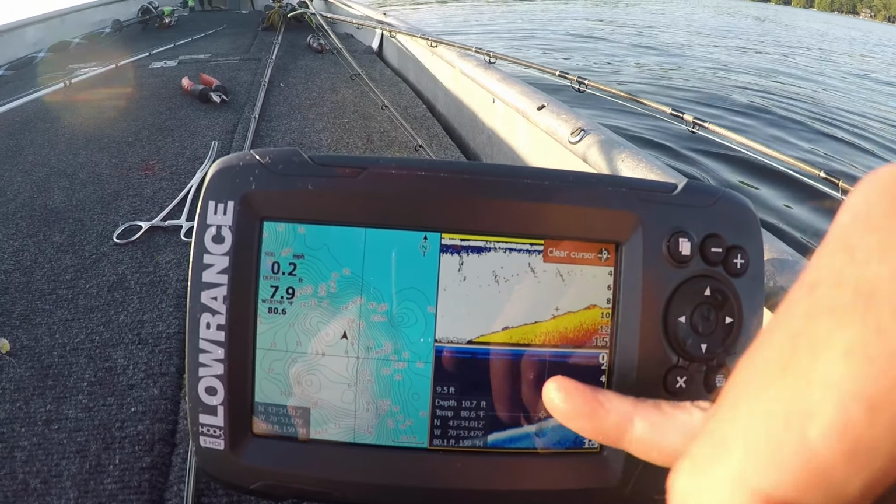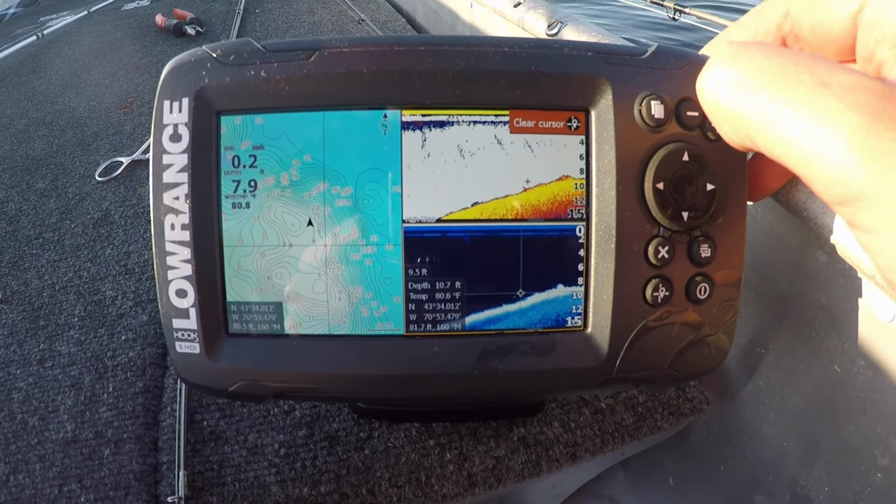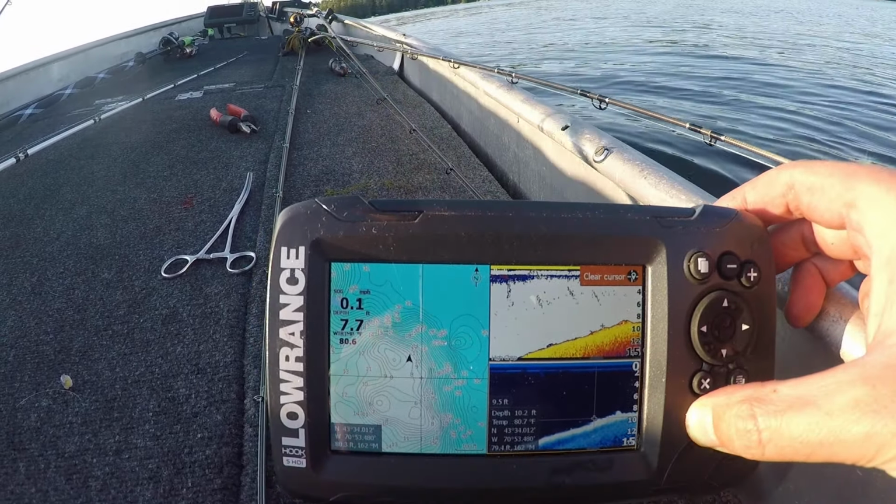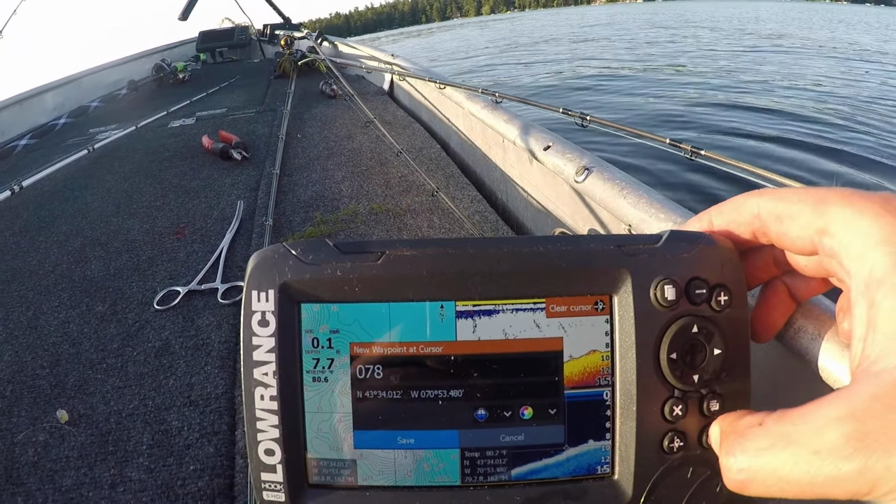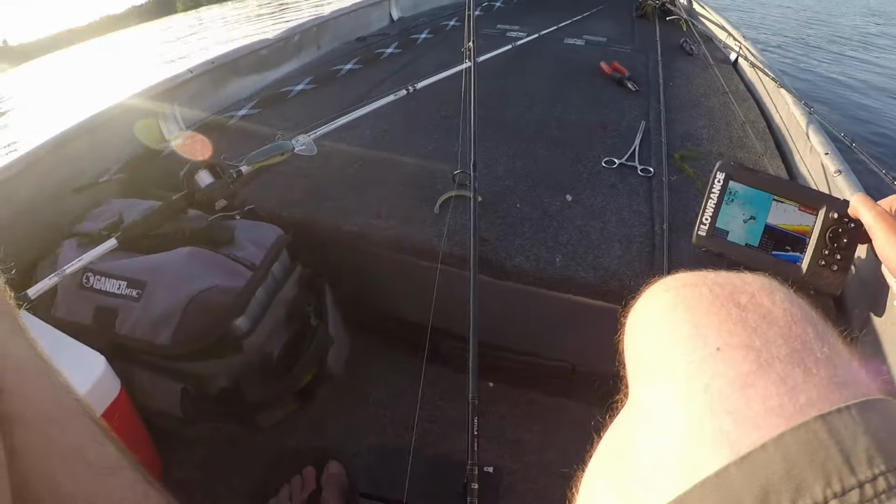That's a bass. That's a bass. So it's right off the drop off. I don't think it's a big bass, but I'm just going to fish this, catch the breeze, and crank it.